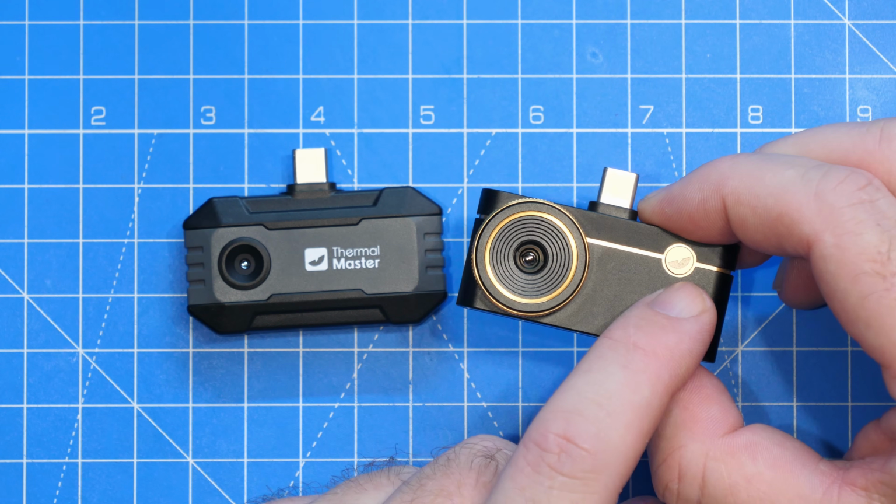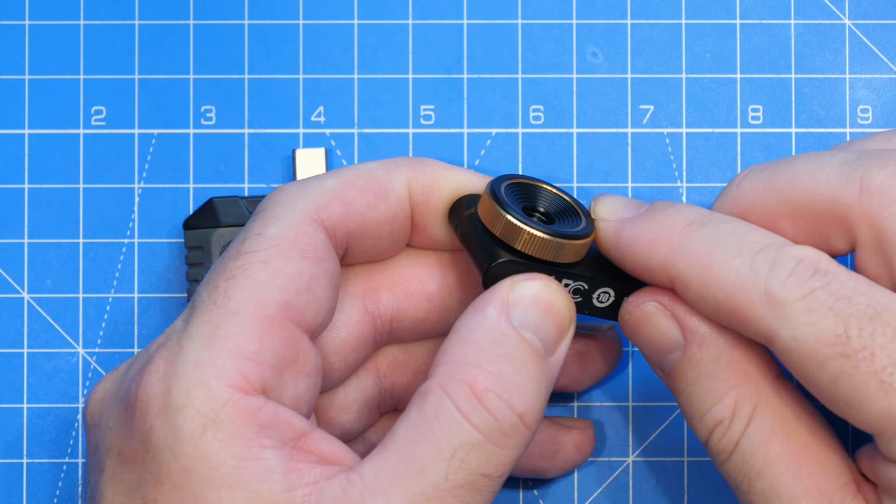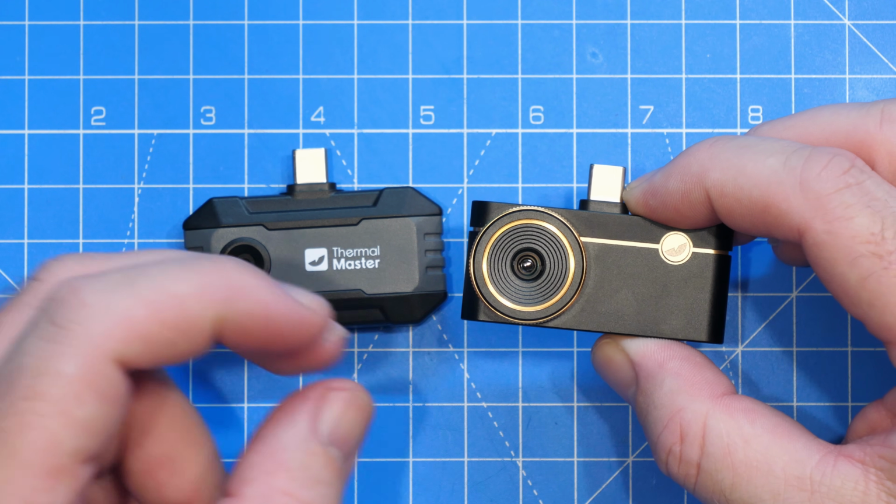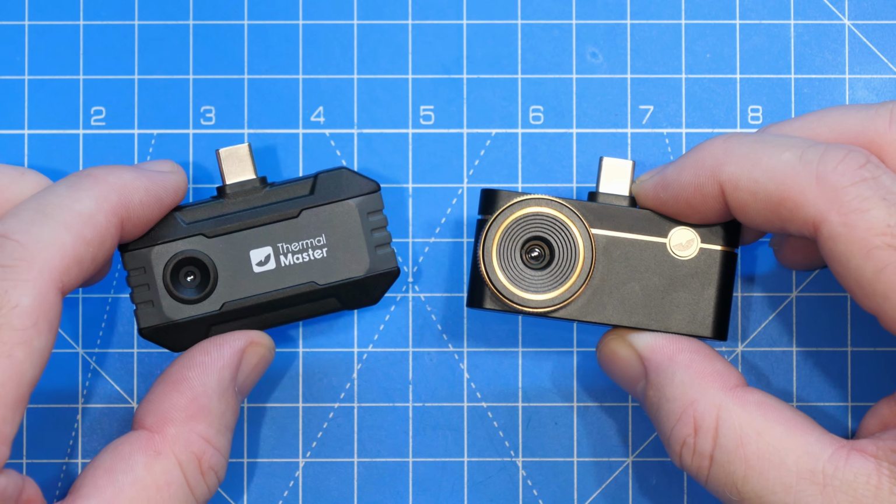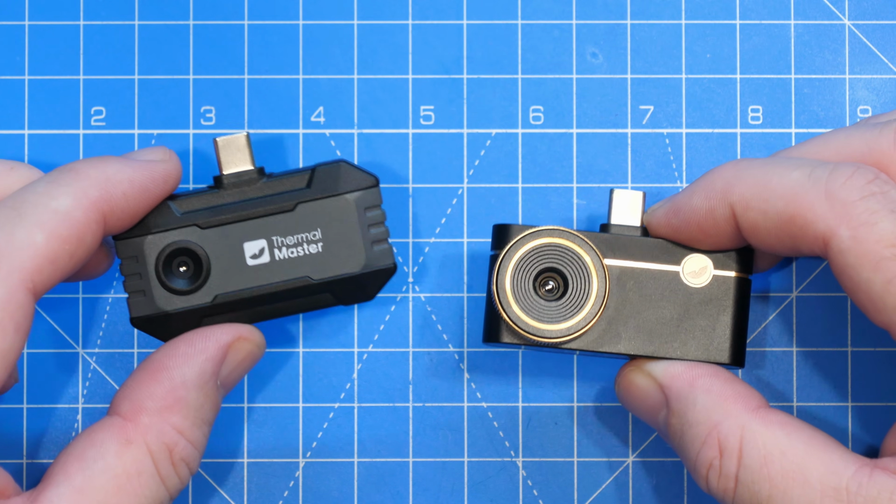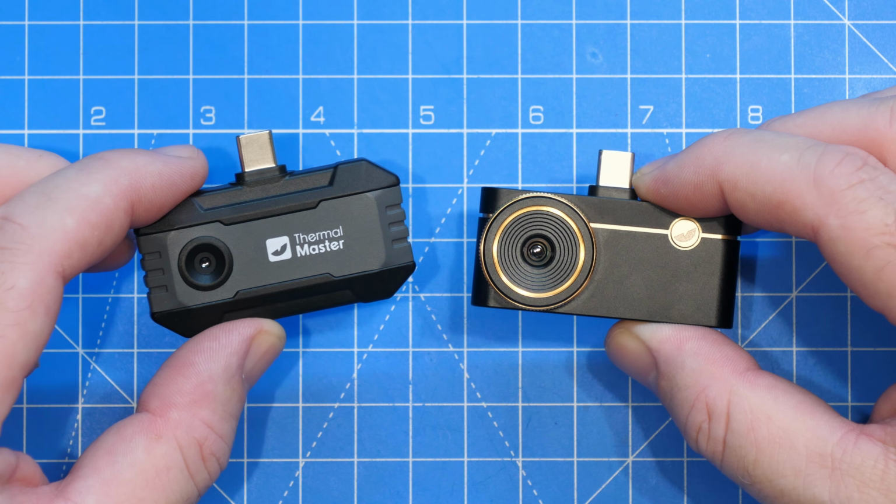It's got a metal outside casing, higher thermal resolution, but more importantly, this camera also has a variable focus lens. That means not only can you use it for general thermal use, you can get up nice and close to things like PCBs, making this one ideal for board repair. That isn't to say, though, you can't use the P1, and I am going to do a bit of a demonstration between these two cameras later on, especially when it comes to looking at some boards.